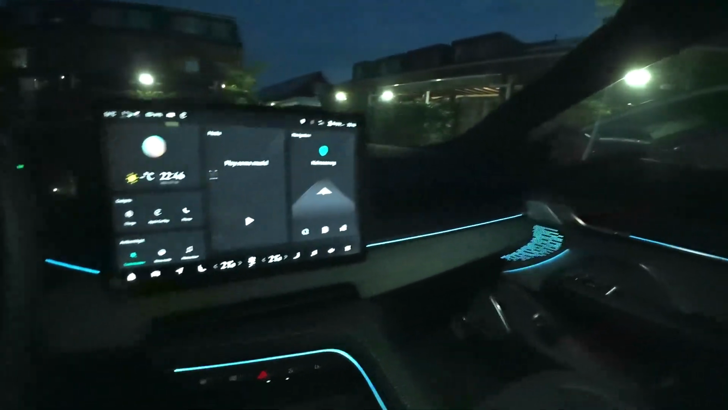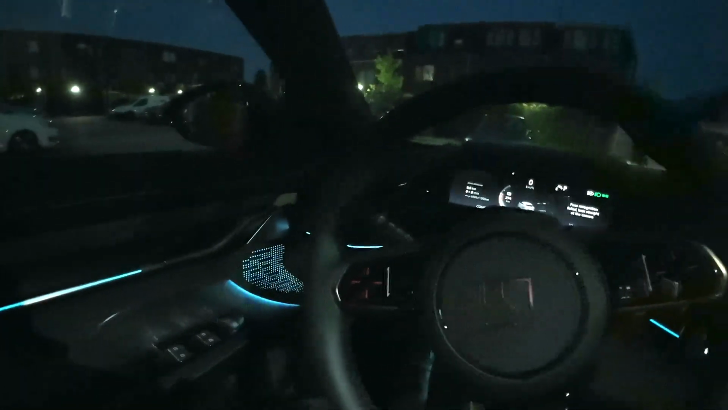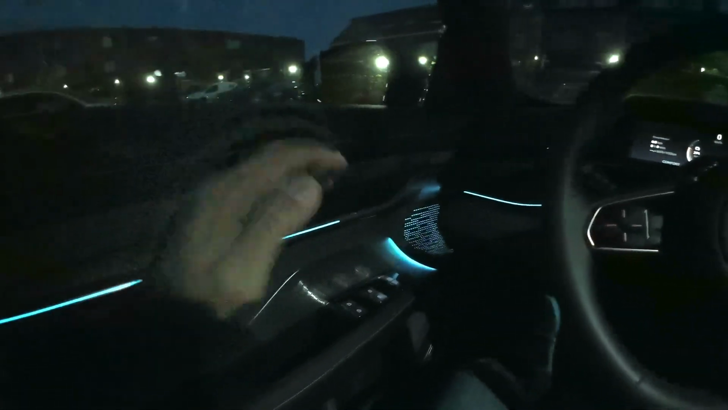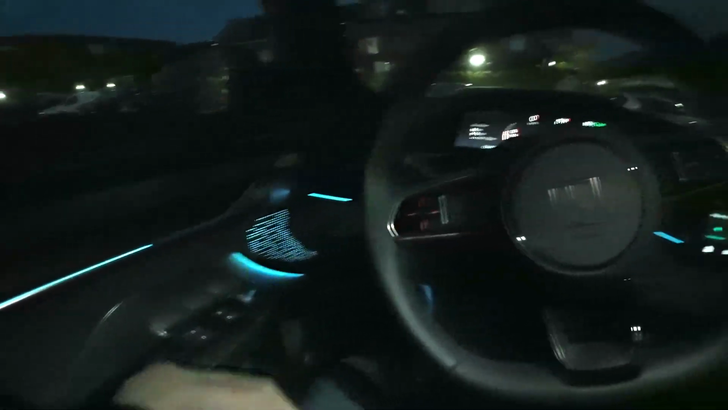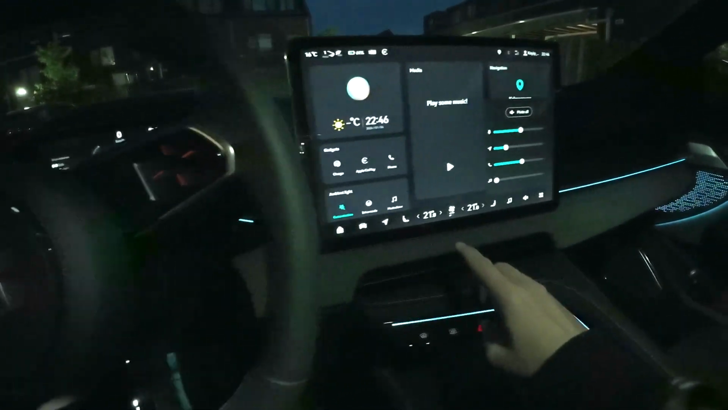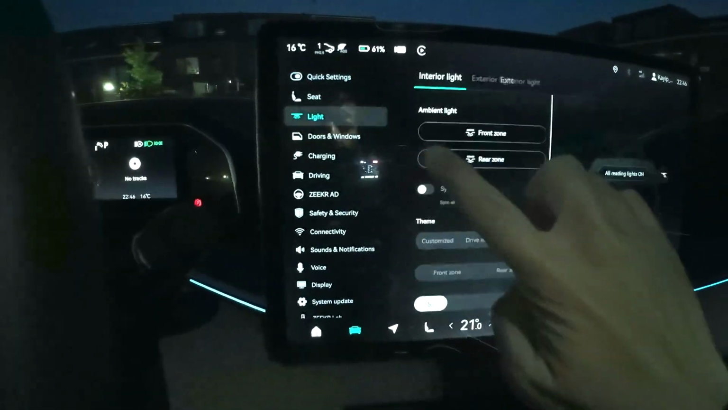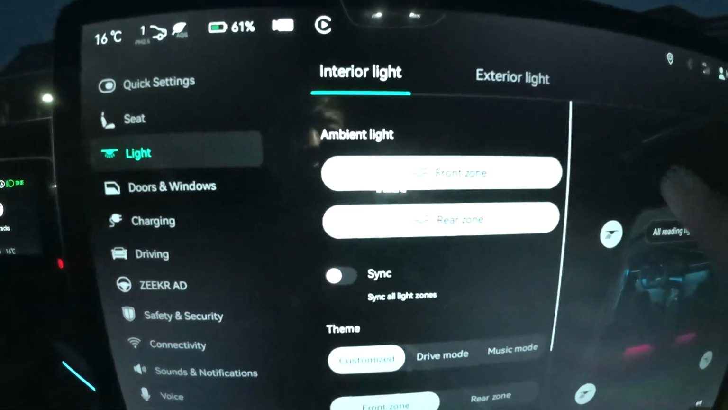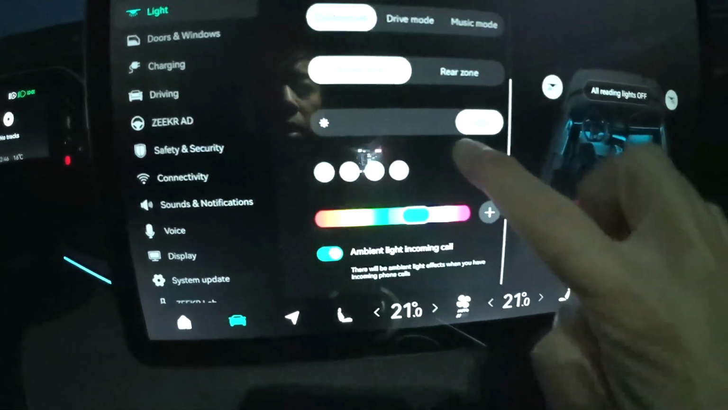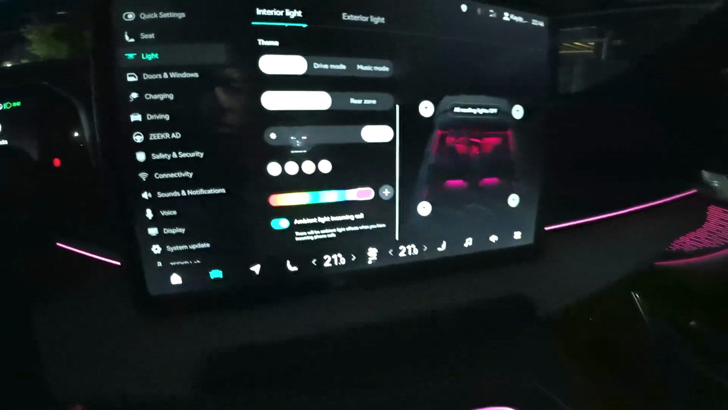So we shot a lot of videos in this car during the day. So and now it's time for, let me see if we go to the lights and interior light, like if we change it to like pink or something, then you can really see the difference.